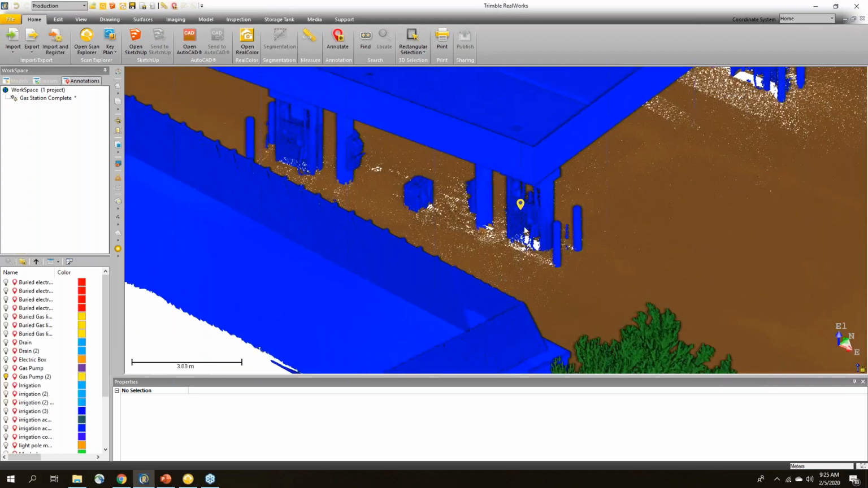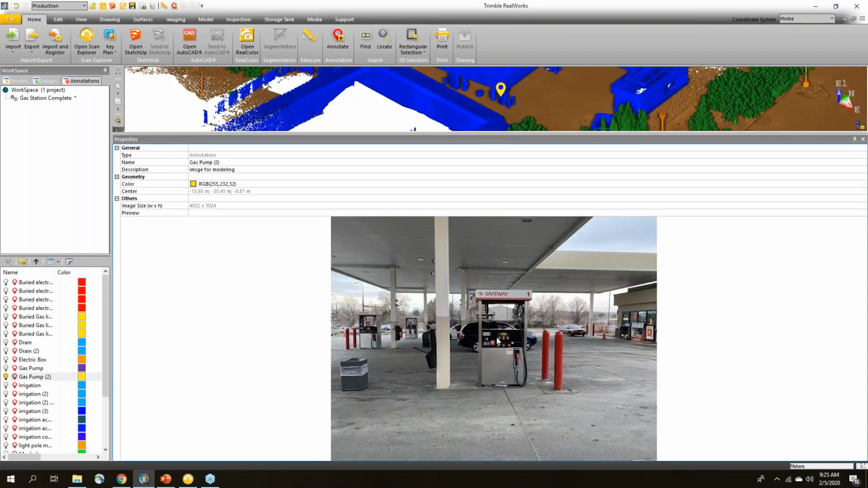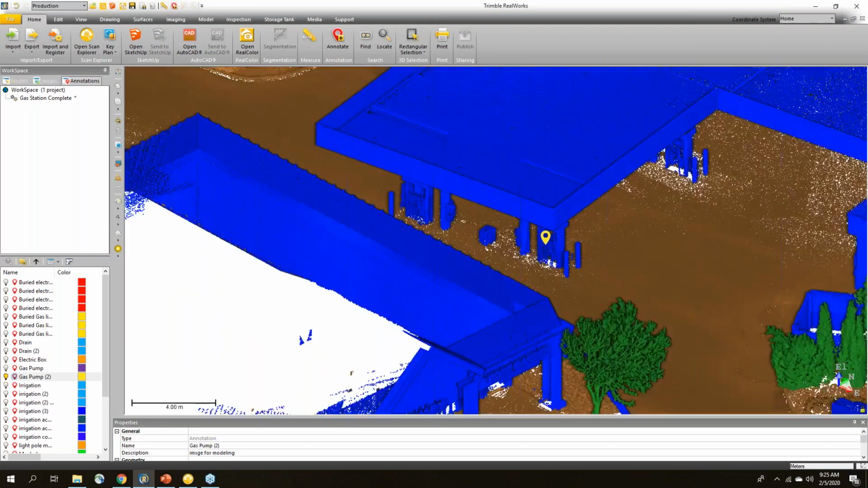I can also create these inside of Trimble RealWorks. So now if I select that, then I can go in and look at that, and I can see a lot more detail for when I go to start modeling it, and it's in the right position for me.